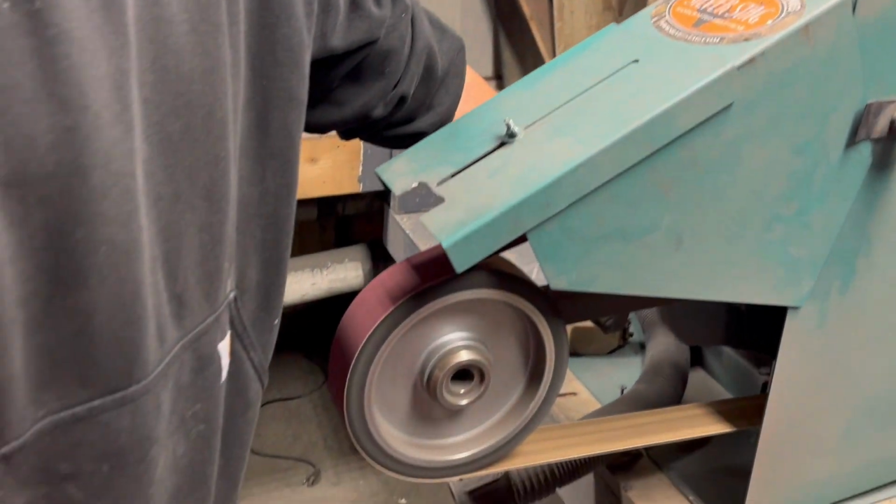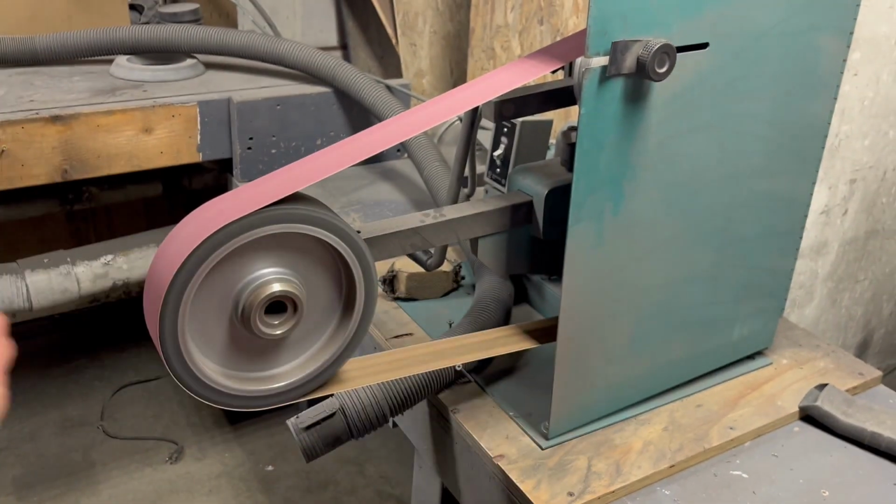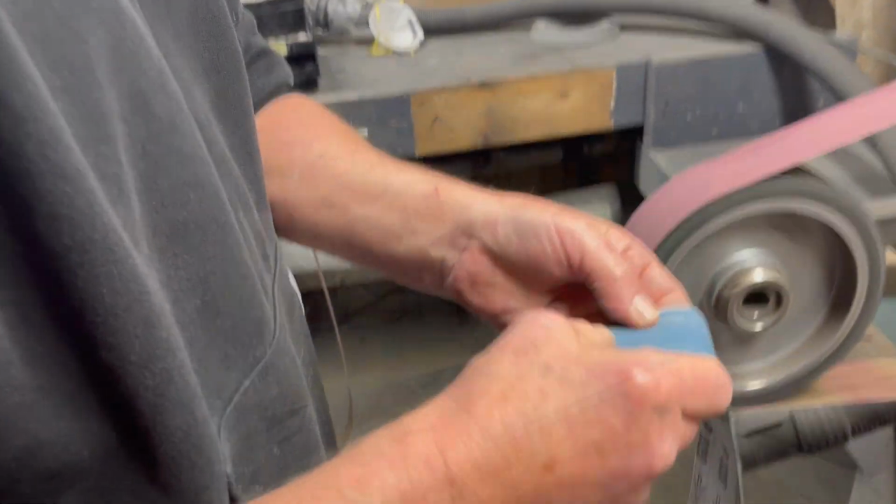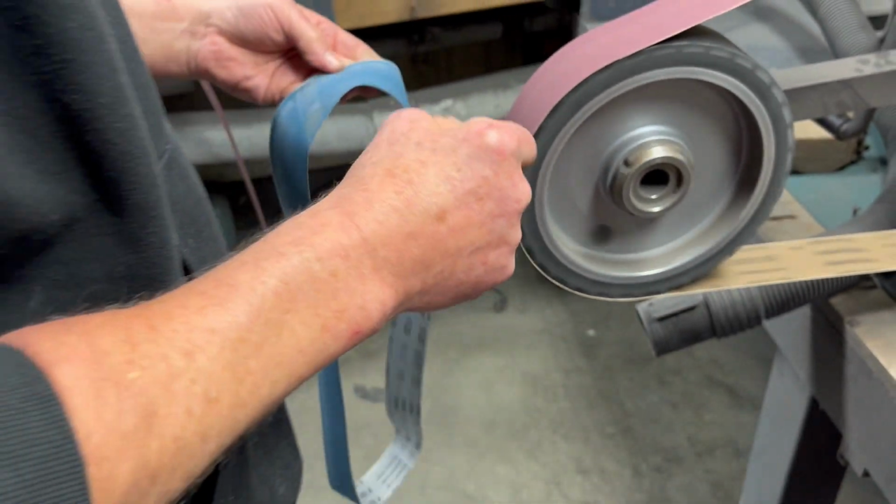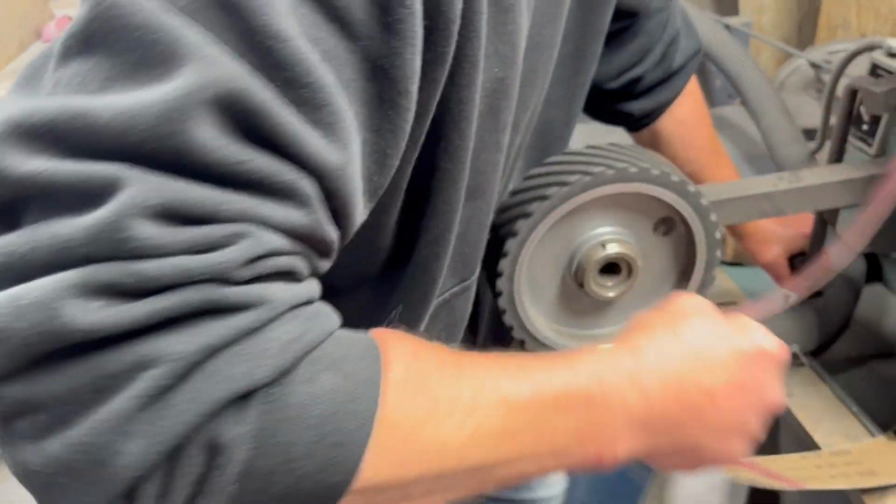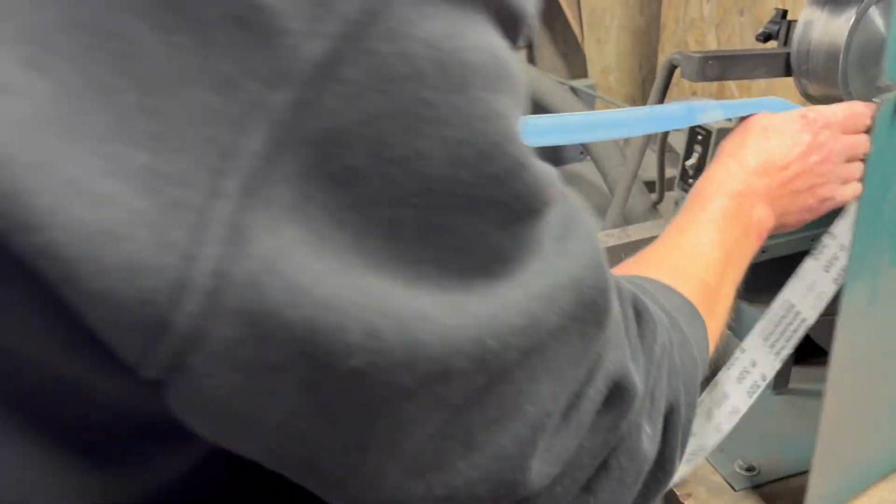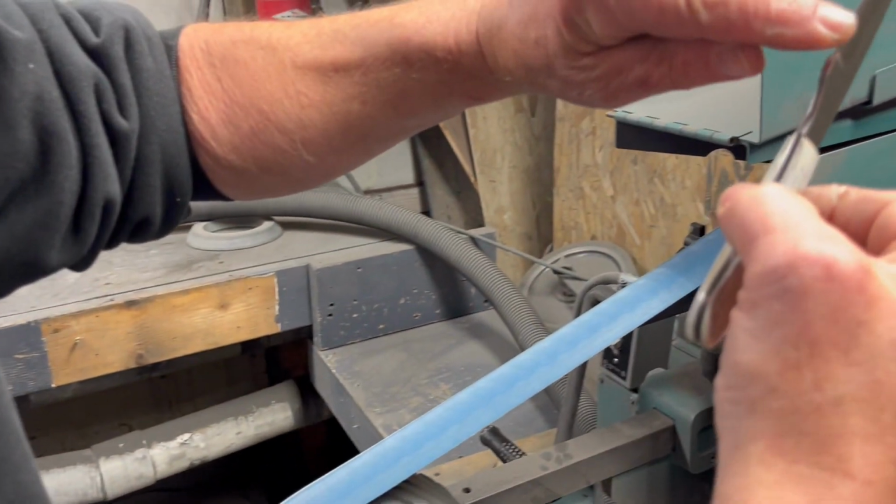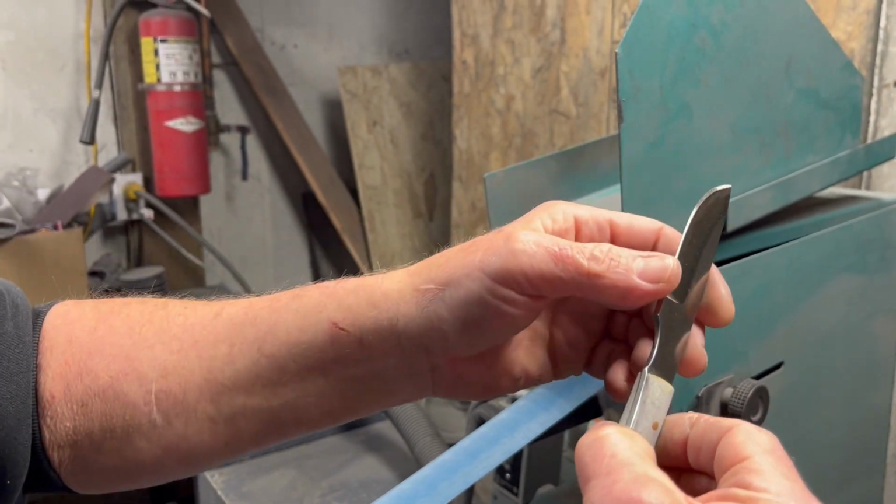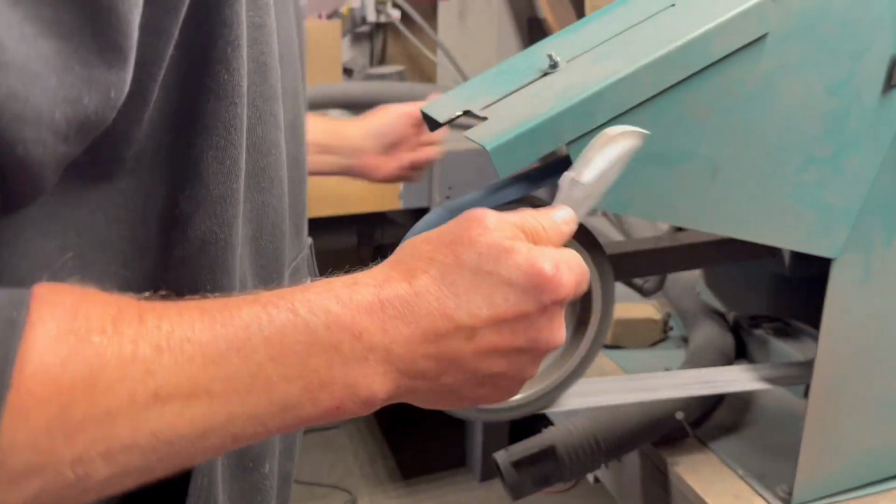After 180, I'm going to switch up to a 320 grit. We usually have another beta grinder right here. It's really pretty smooth. And this will last probably 100 knives before I'll throw it. So I'll switch this belt out real quick. And I'll show you how to tell what a sharp knife is. Look at it in light and if you see a reflection on the blade, that means there's a flat spot. Okay, so there's not. I got this where I want it right now.